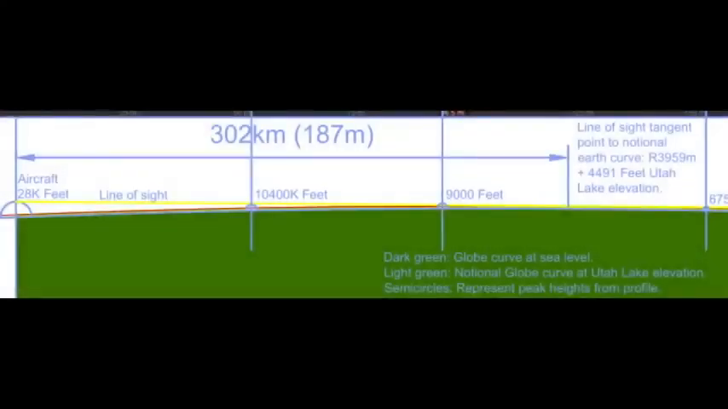Now, as proven by AutoCAD, the globe curvature should have been blocking Utah Lake at 187 miles, which is very close to the 188 miles we already determined. But that's just the beginning.